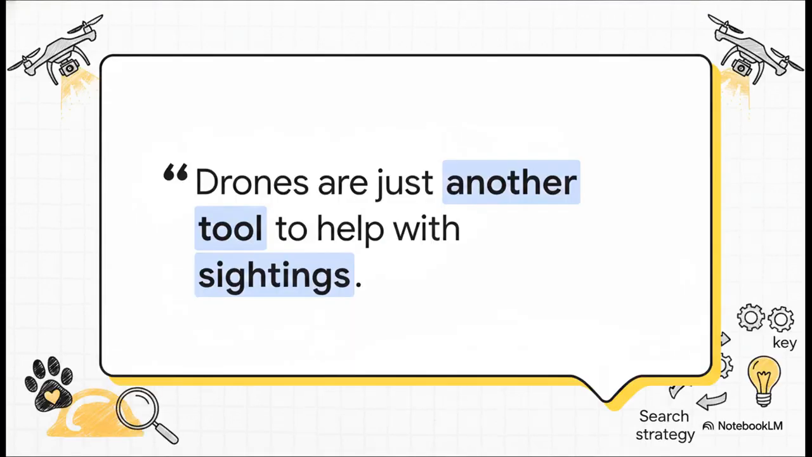And really, this quote from Ted Bachman, a real pro in the field, just nails it. Drones are just another tool to help with sightings. It's not a magic bullet, it's not a guarantee, but it is an amazing, powerful tool that can give you information at a possible sighting when nothing else can. It's one piece of the puzzle. The key is knowing when and how to use it.